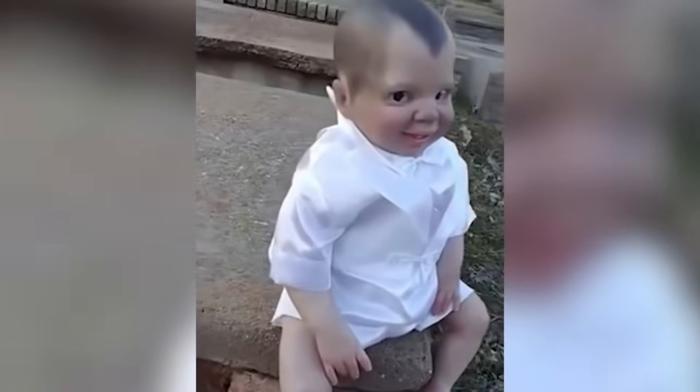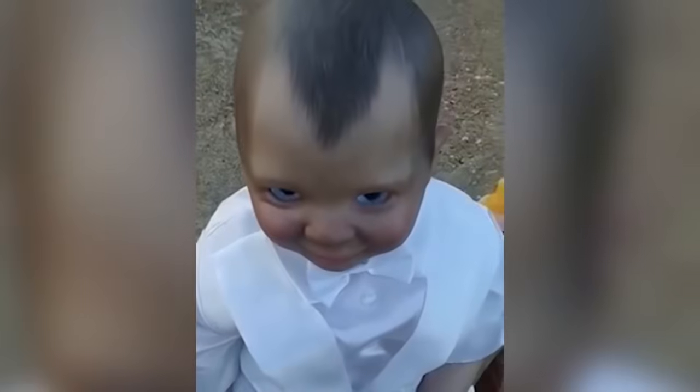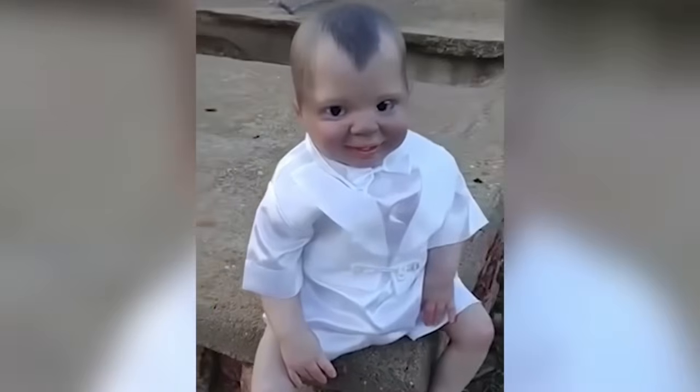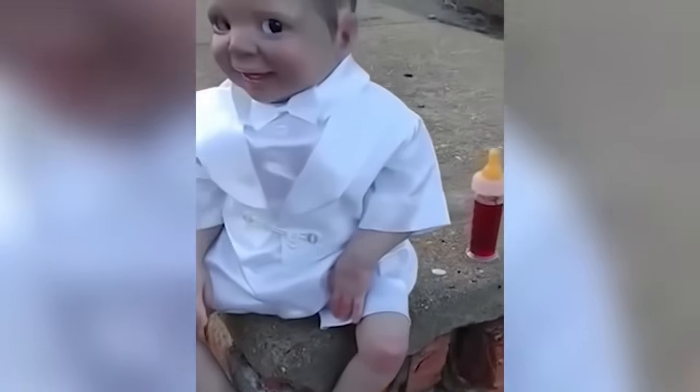Aside from the puppet's terrifying face, which also has tiny fangs, it appears to be alive because its eyes followed the camera while it was being filmed. And given that the puppet was sitting on top of a tombstone while being filmed, I mean, come on, who wouldn't be horrified by this? Thousands of people were terrified when this video first appeared on the internet.